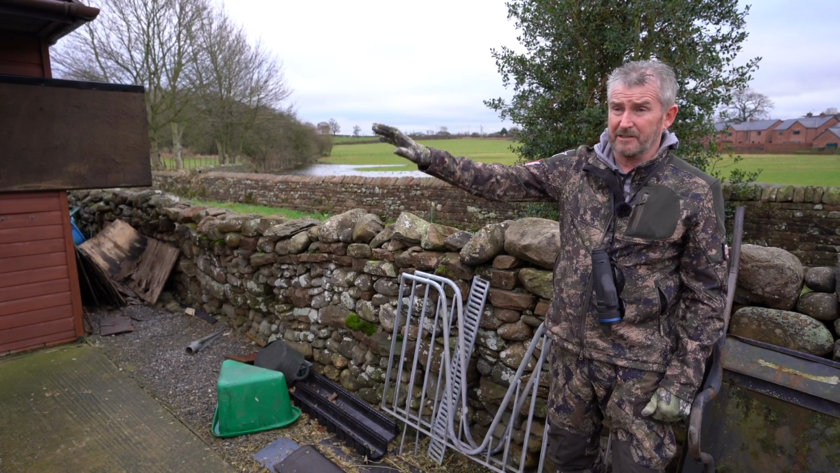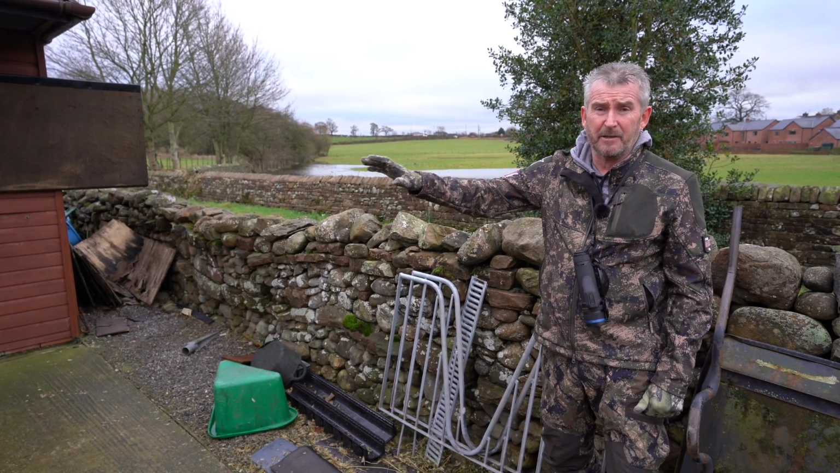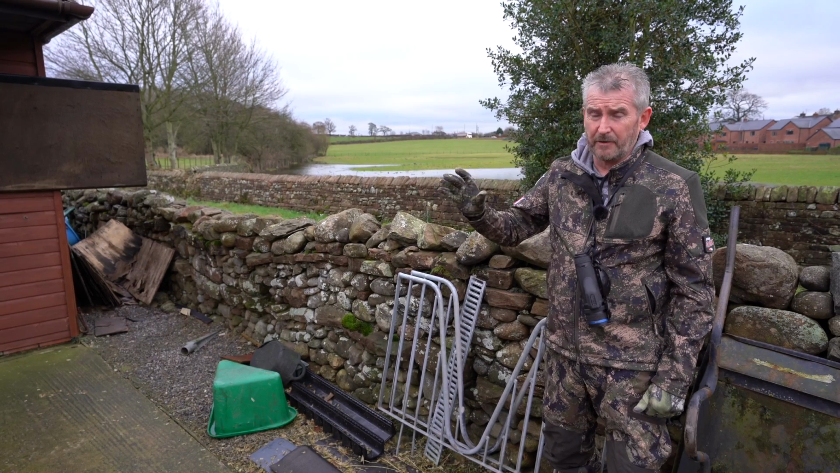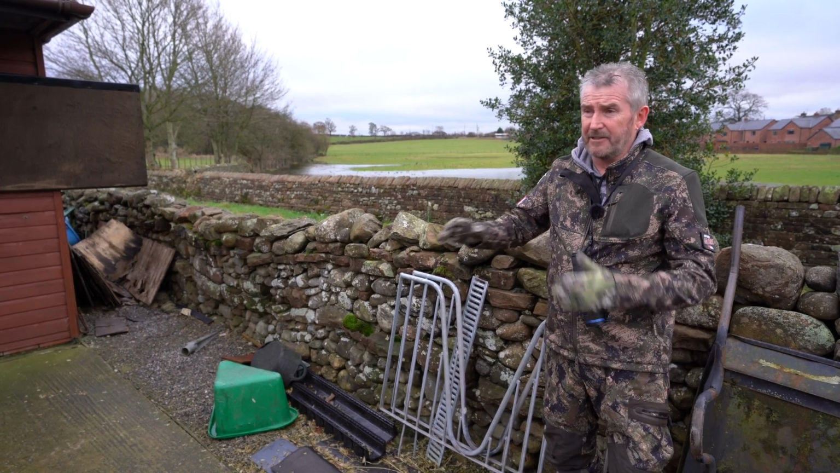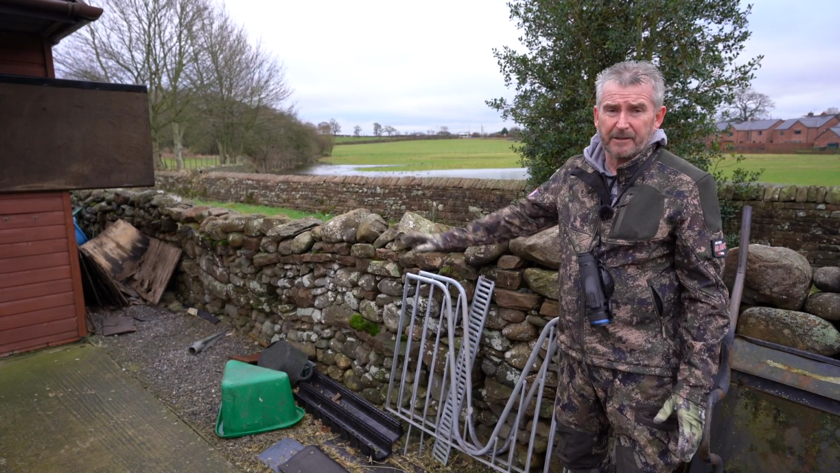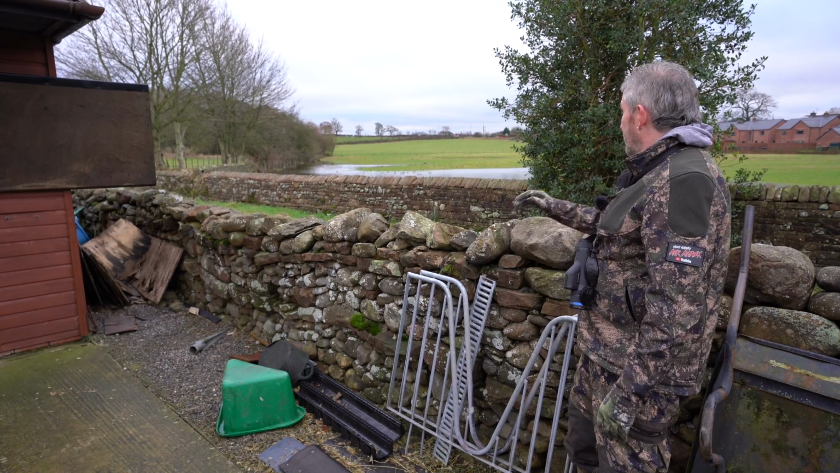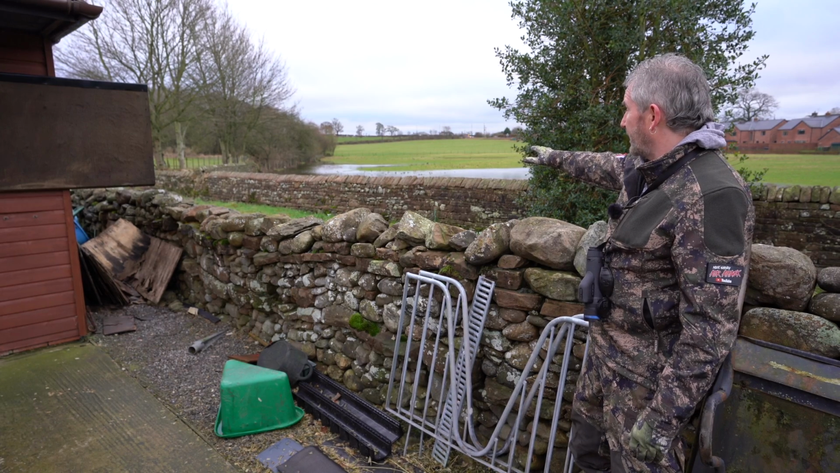And when we get onto the fields, there's going to be areas that are going to be pooled with water, and you've got to be careful when you're walking around there at night to make sure you know where they are. So a day's recce will work wonders for you. You can go and check it out, make sure there's no hazards, you're not going to fall down or anything, and everything's still in the same place it was before, because the amount of water that's come down can wash trees, branches, logs and everything down the field, and you can end up tripping over if you're not keeping an eye on yourself.